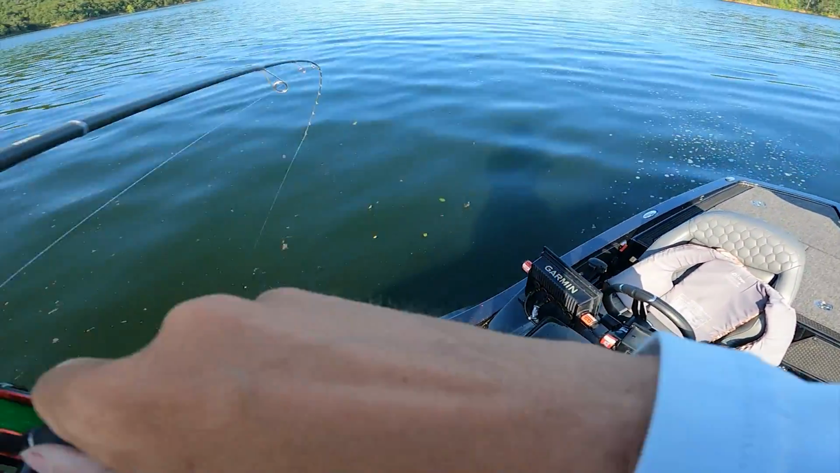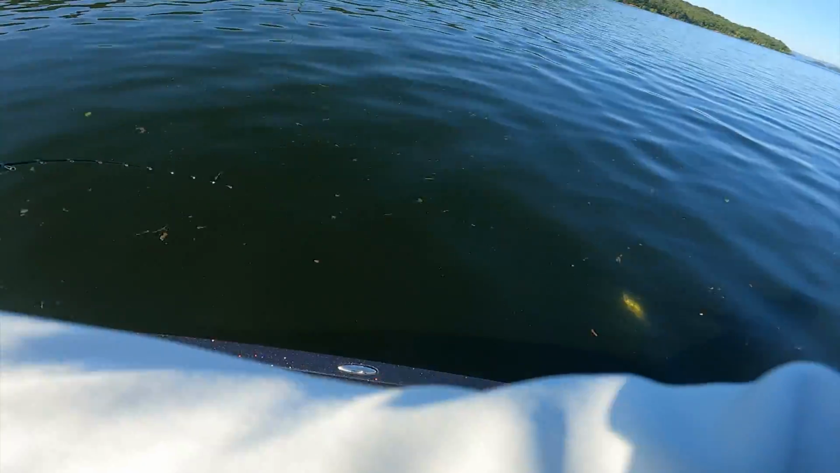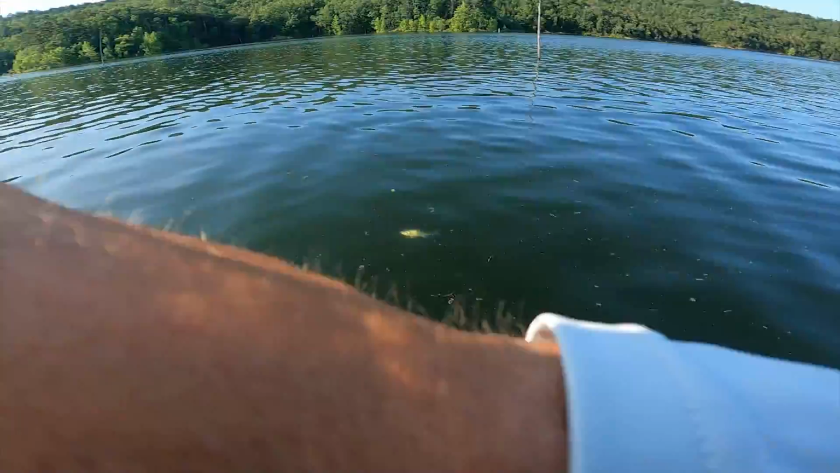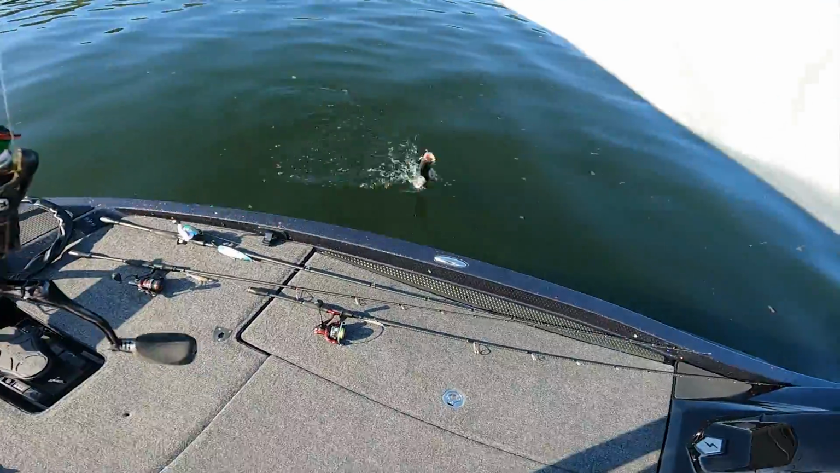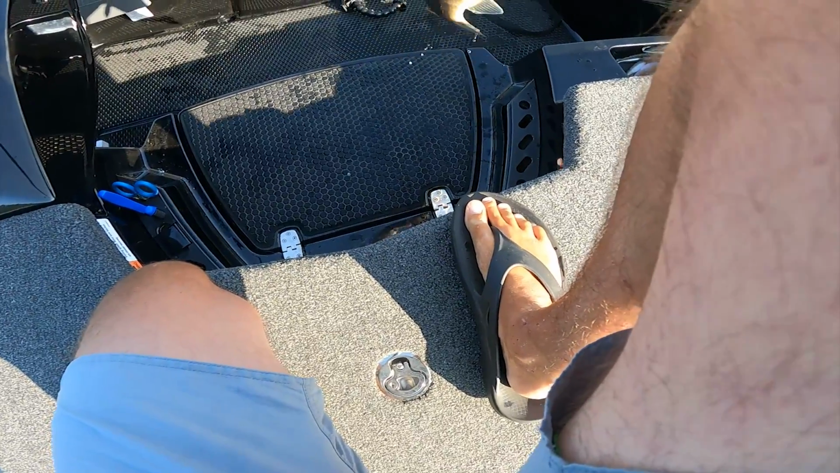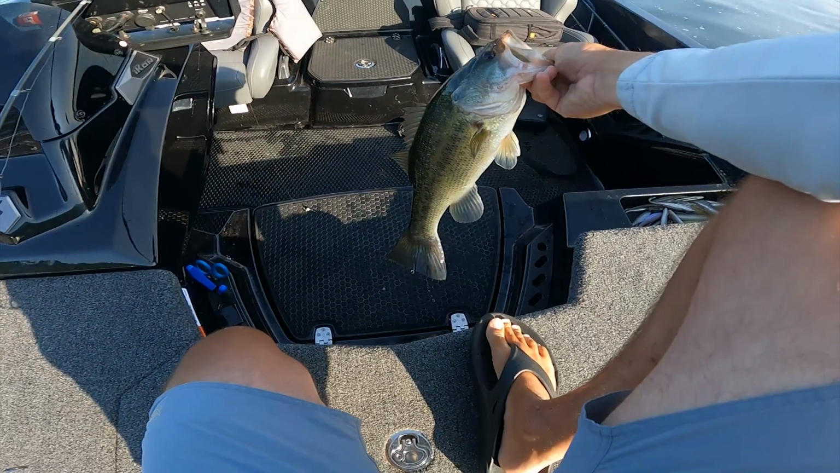We are having a morning. If I get like a 5-pluser, we're winning the tournament today for sure. Get in the boat. I ain't as big as I thought. Still, another healthy large.